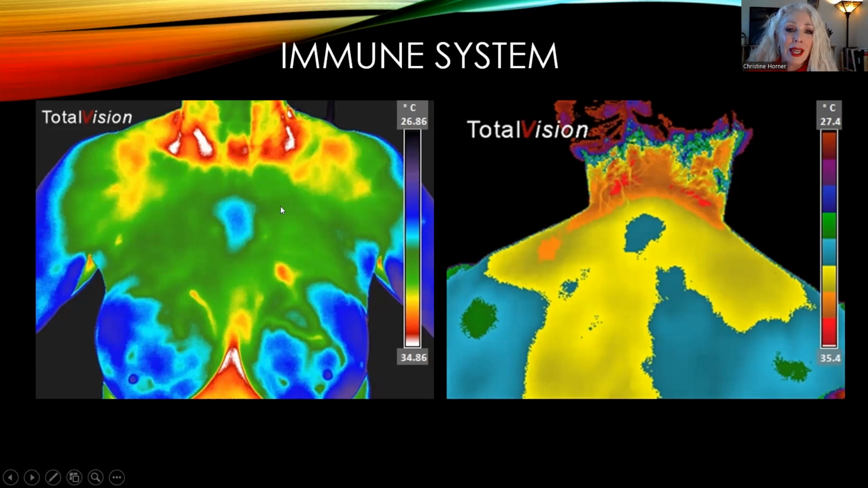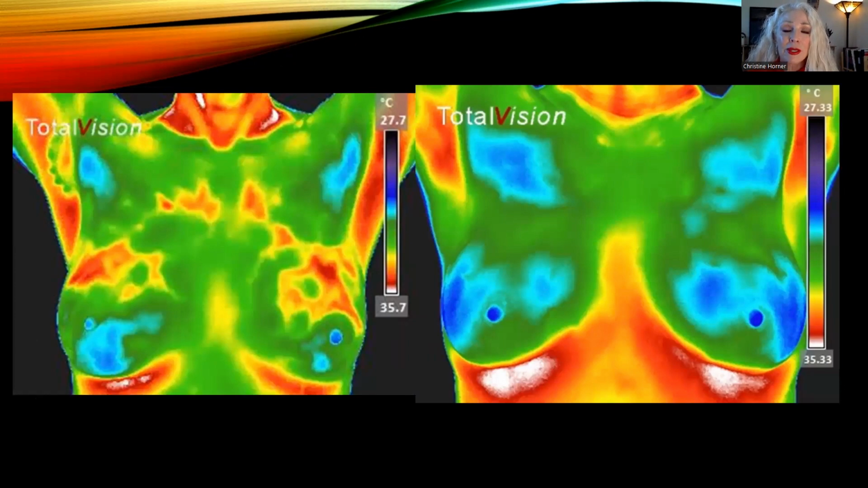Now, there is a corresponding point that's right in the center of the chest. This is a little bit less common. This is more common at the base of the neck. But if I see both of them in someone, then I know for sure that this person's immune system really needs attention. So that way we know to focus on the things that can strengthen the immune system.